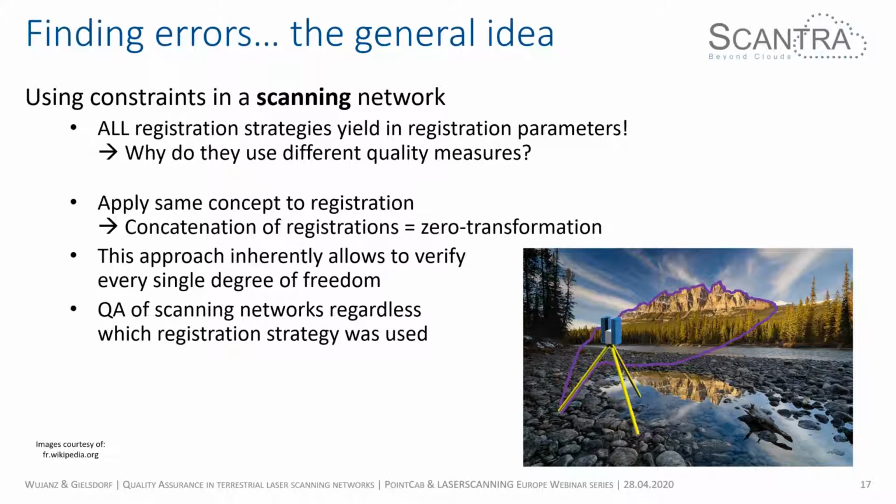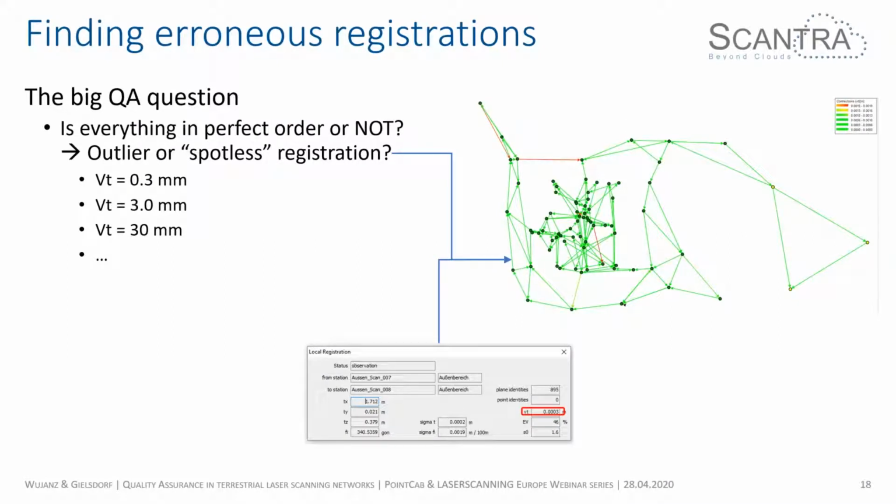And of course, the other beauty of it is that you can perform adjustments of scanning networks regardless of which registration strategy was used. Of course, the other practical question is how you get it into the software, but that's another subject. Now we get to the big question in quality assurance: is everything in perfect order or not? Can I pass on my registered point cloud to the draftsman, or do I need to do something? I have now picked one particular registration, and you can see here VT on the right-hand side, highlighted by a red box, says I have a residual or misclosure of 0.3 millimeters.